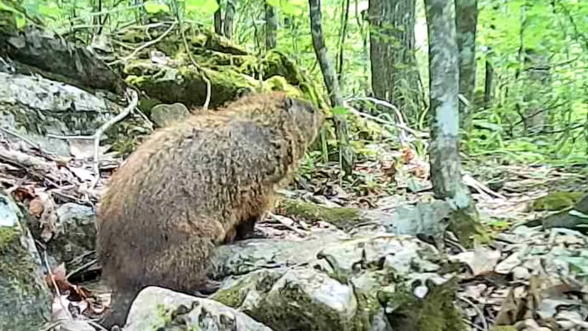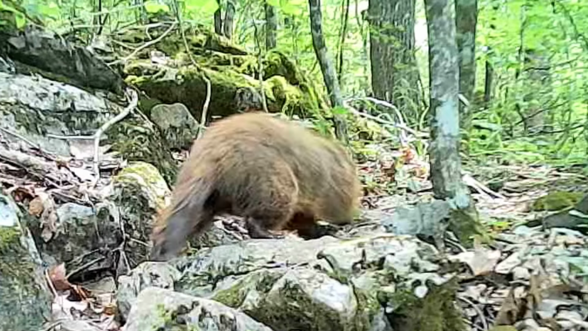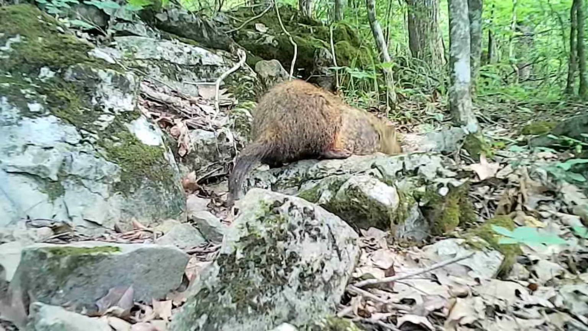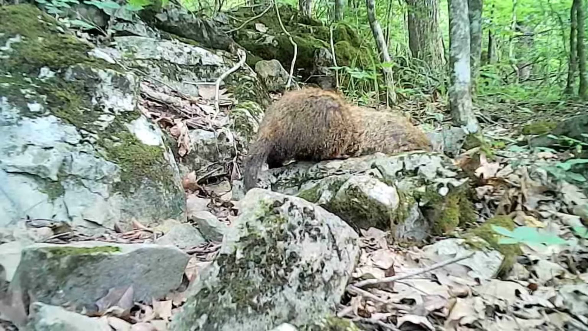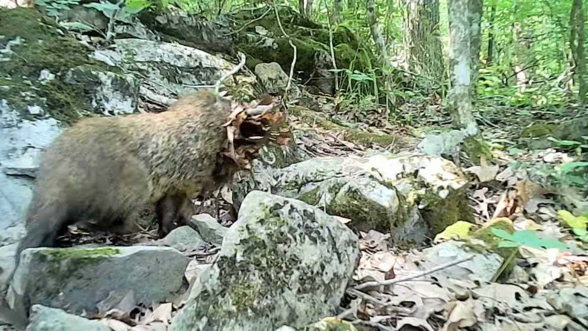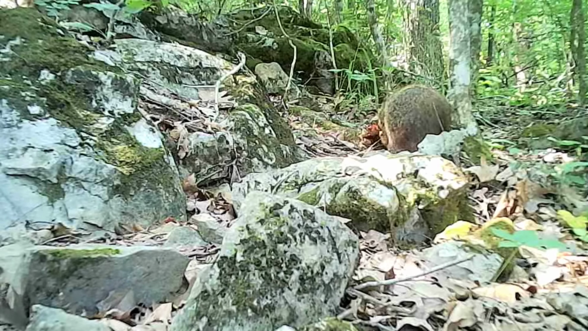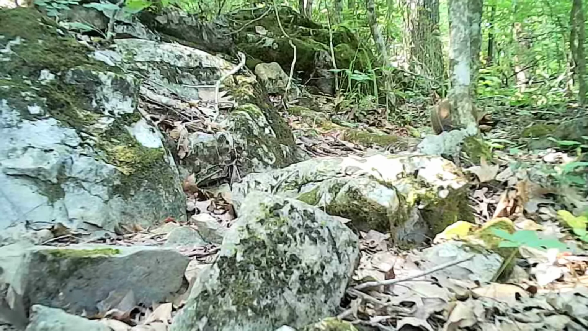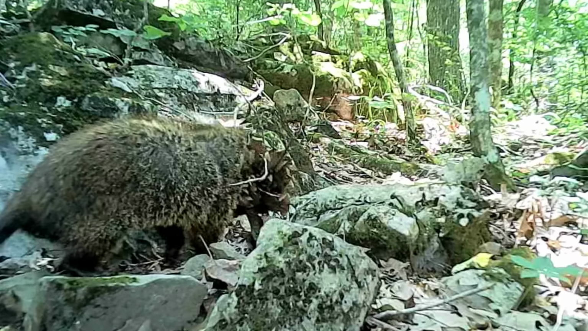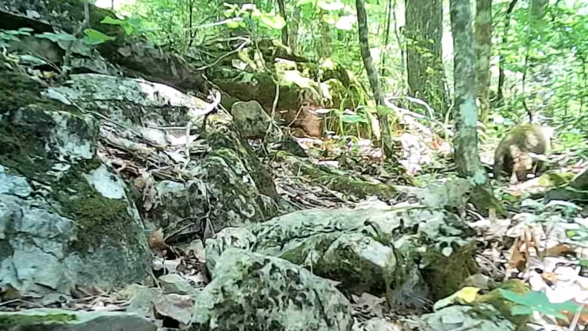But here's what's strange. That looks like Dirty Diane right there. And that looks like Dirty Dan. Surprises me this time of year, hit at almost 100 degrees in the shade, packing leaves. This time of year. But they sure packing them. Packing them back to their den.